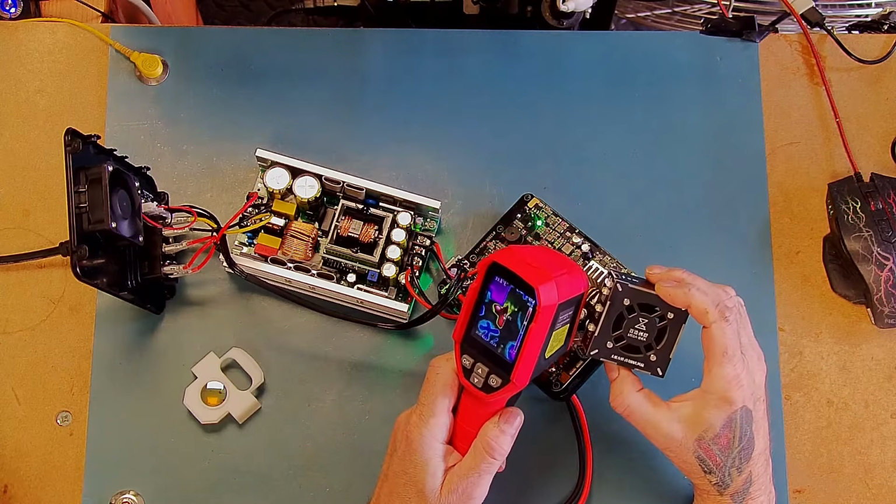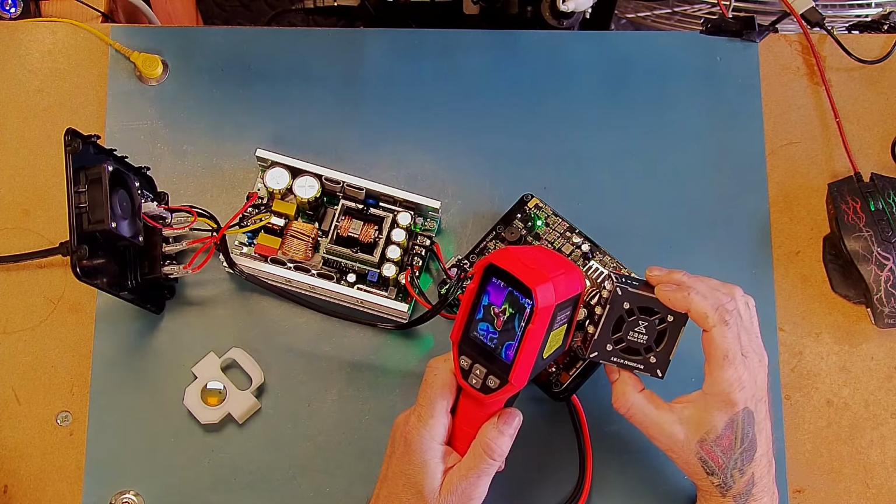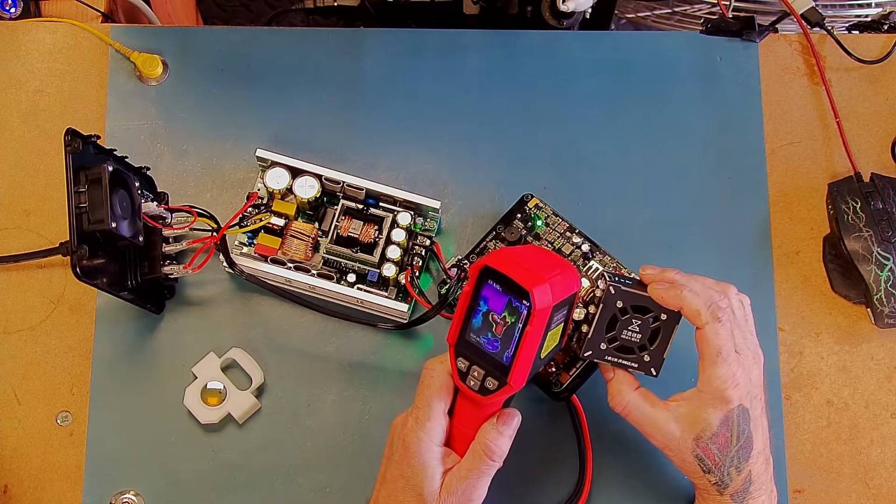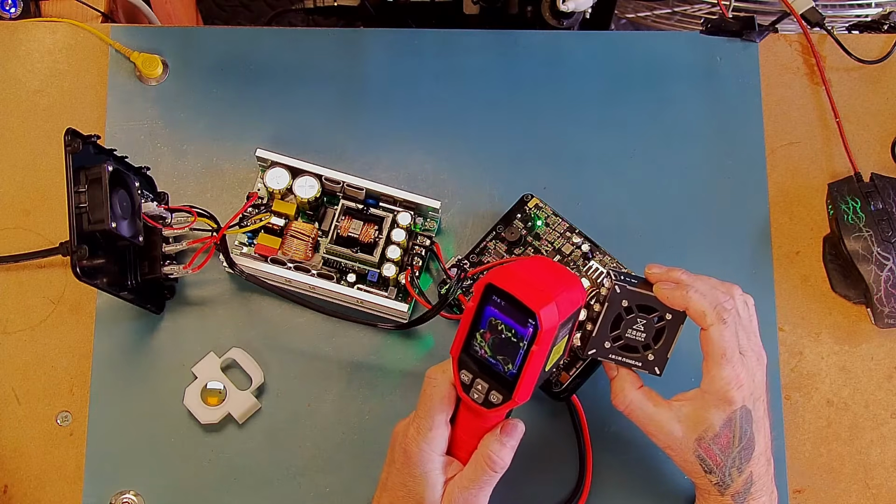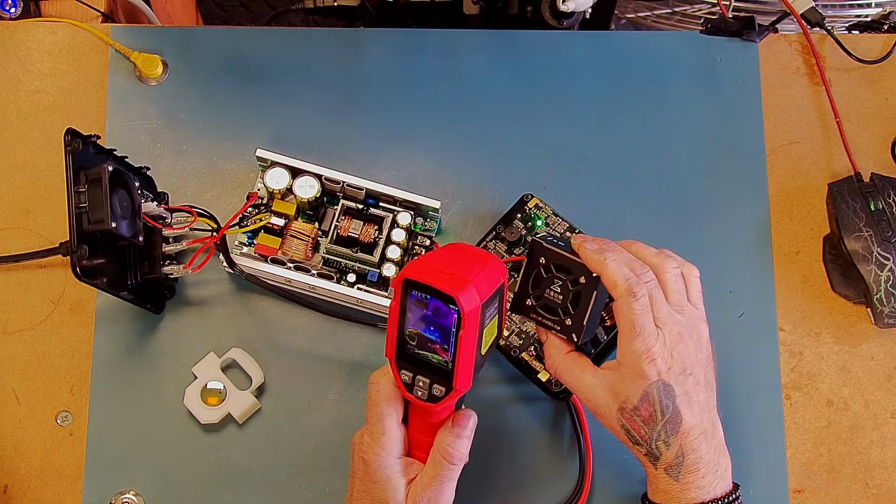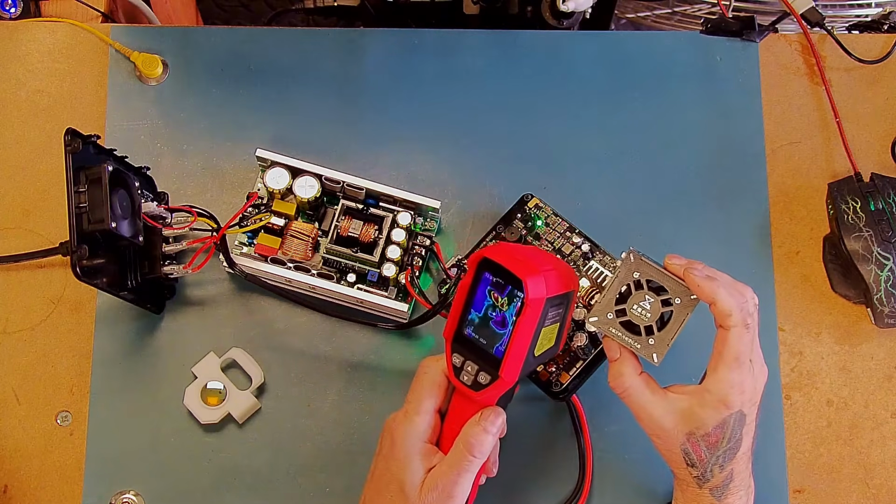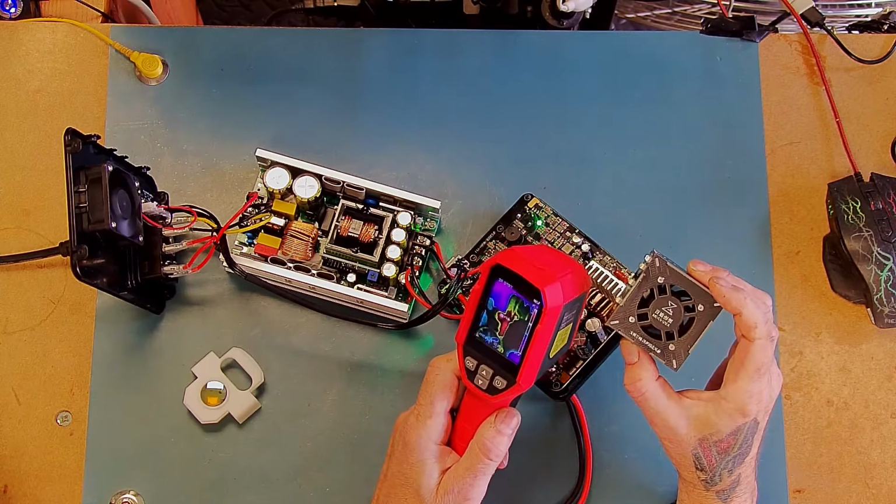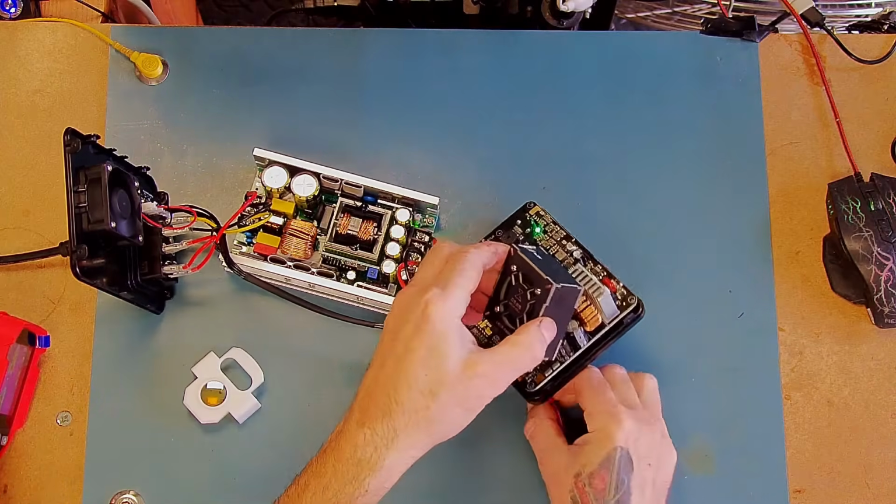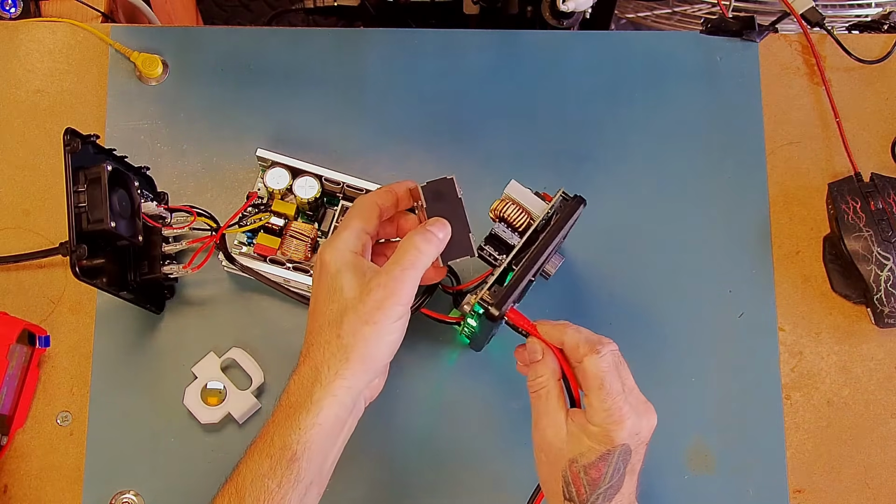Seems that the heatsink is getting hottest down the bottom there. So I'm currently pulling just over 8 amps, 18 volts. And it would appear that I can keep the temperature of the heatsink down with this fan. So let's just have a look at the front panel. Yep, the front panel still saying 36 degrees.